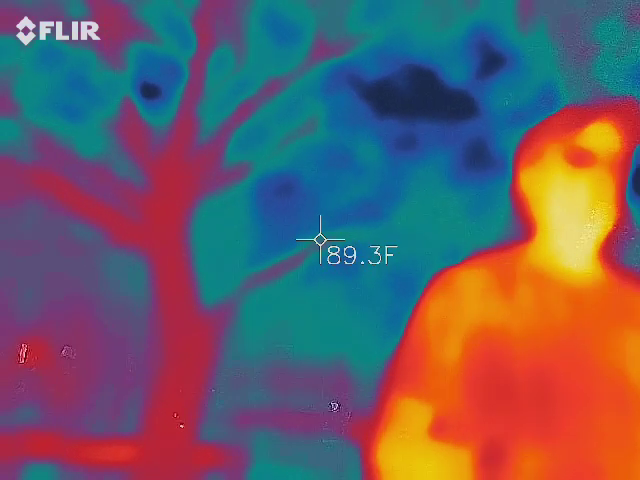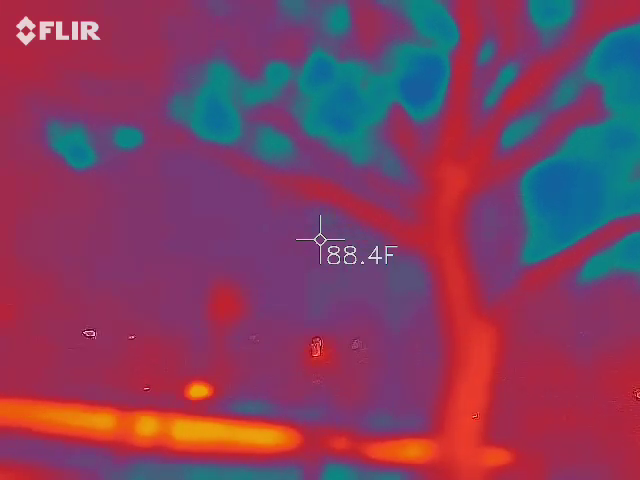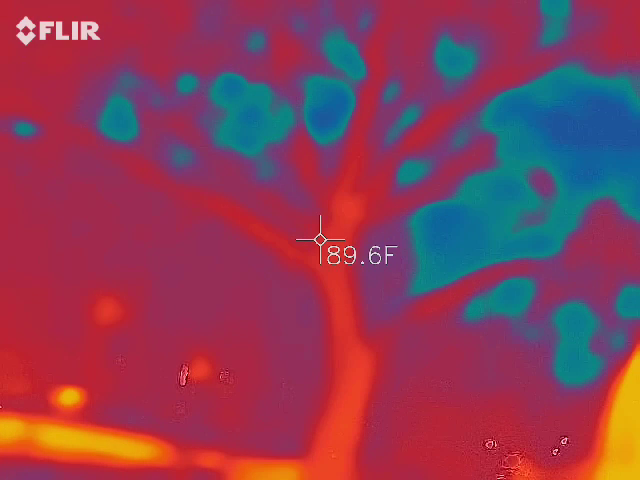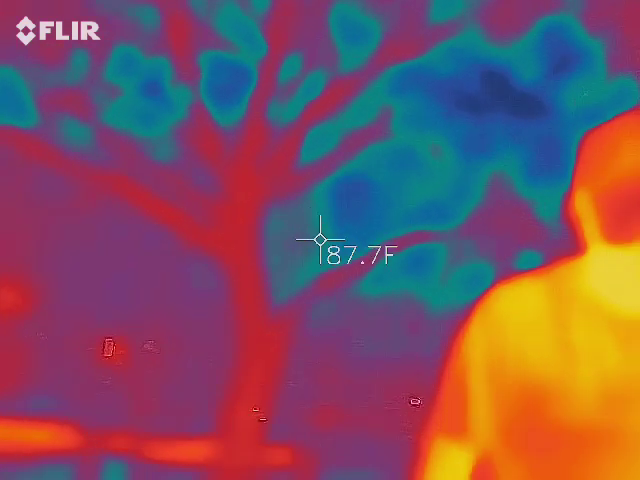Is this supposed to have flash, or it's not? I'd rather it not have flash, because we don't want false positives. Okay, cool. That's what I just wanted to make sure. Okay. So, this is going to be interesting. This is a relatively new one for me too. Sorry if I flashed you.